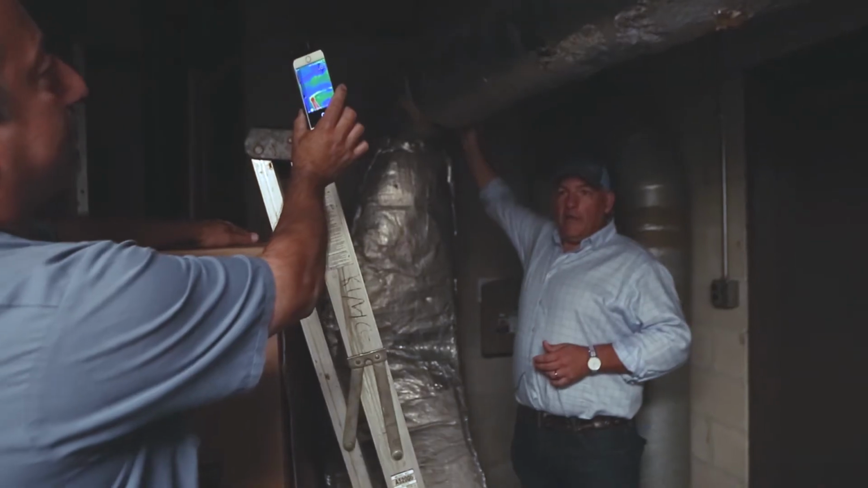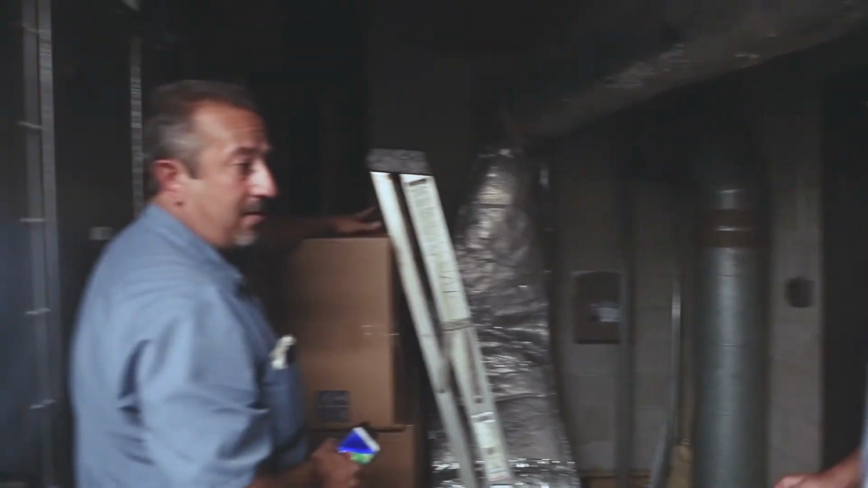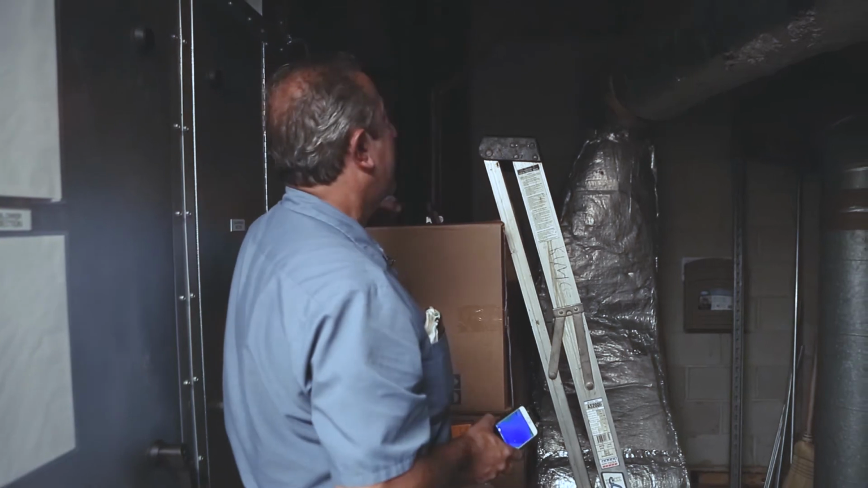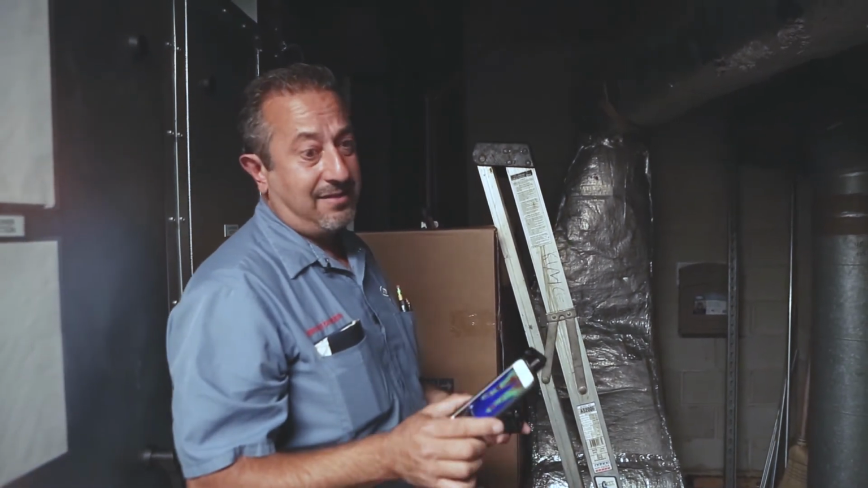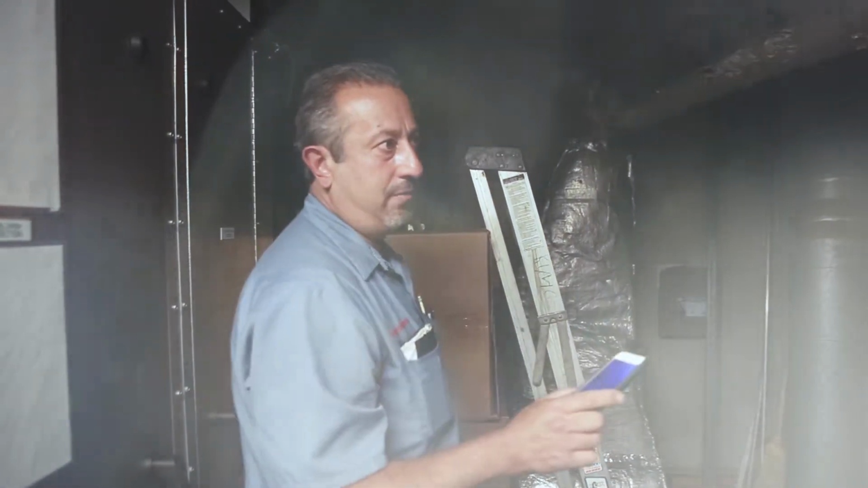So all that cold air that we're pushing out into the building, you're losing a lot of it coming right here. You're losing a lot of efficiency. Every little bit helps these days. Sure, it's all about efficiency. And this tool will help you find the deficiencies in efficiency. It's a great tool. Right on.